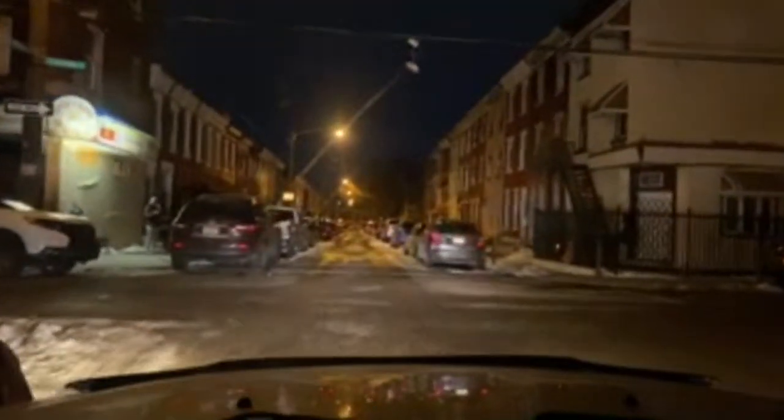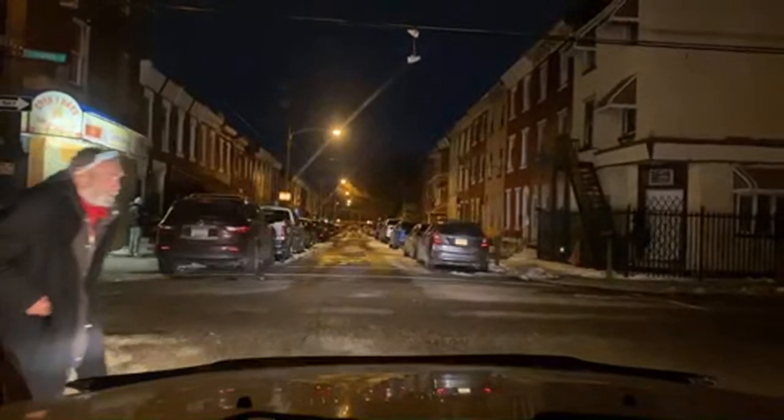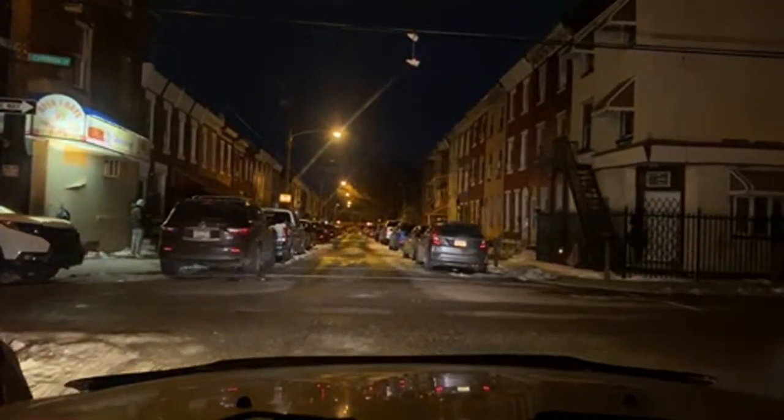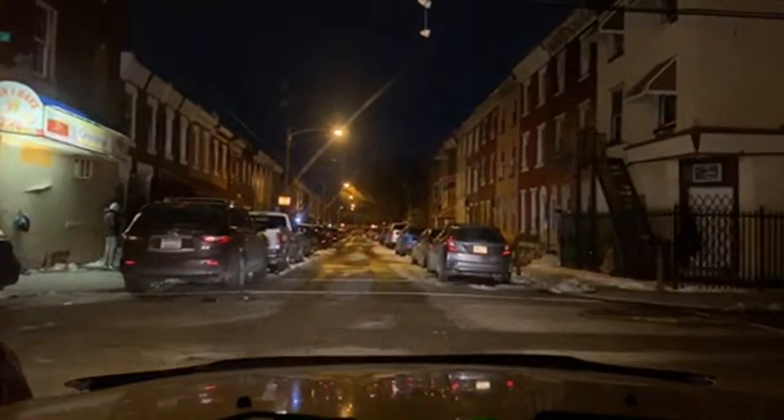Yo, bro, since this is your block, the other day I was talking about this. There was an old head right here on my right hand side. We on Fairhill and Cambria. There's a popping strip. There was an old head. Oh, my bad. I'm gonna go by, buddy. Go ahead. Bro, you wearing the mask on your forehead though. That thing's supposed to go on your mouth and on your nose.